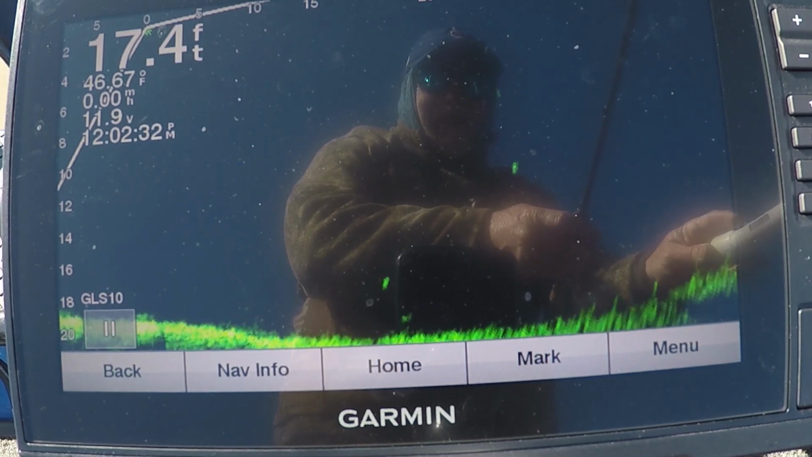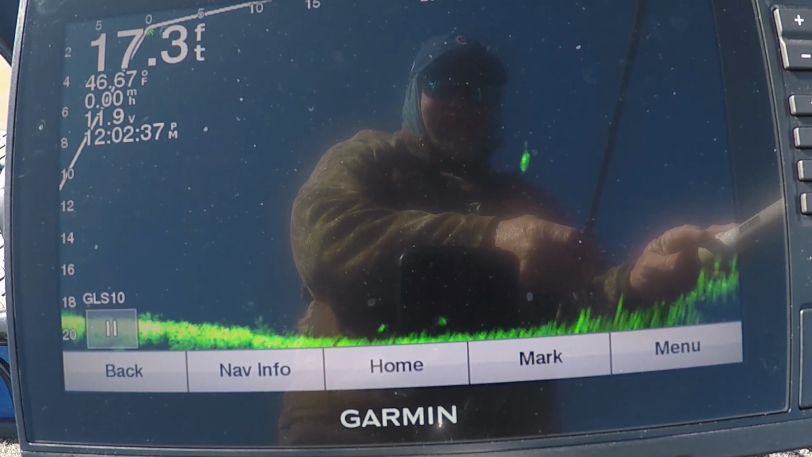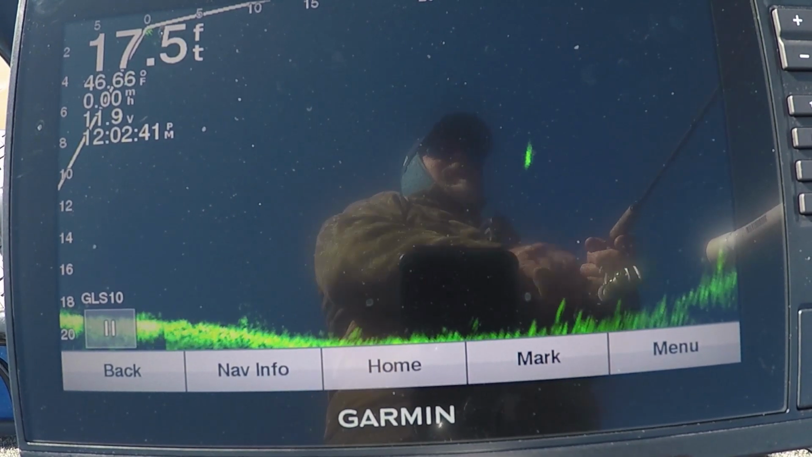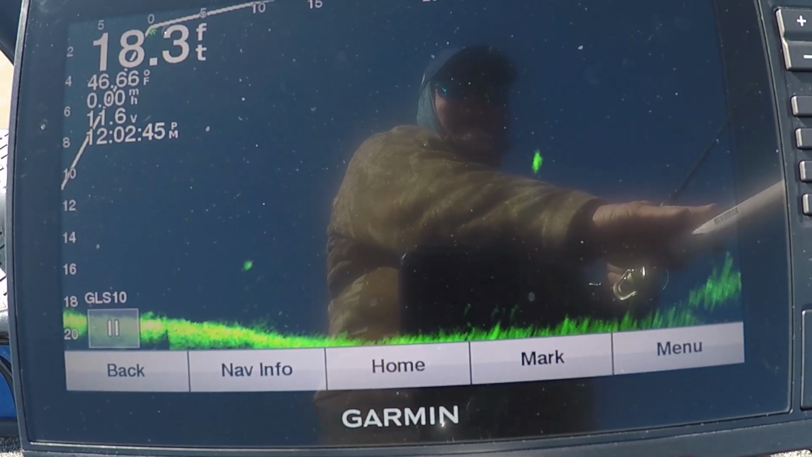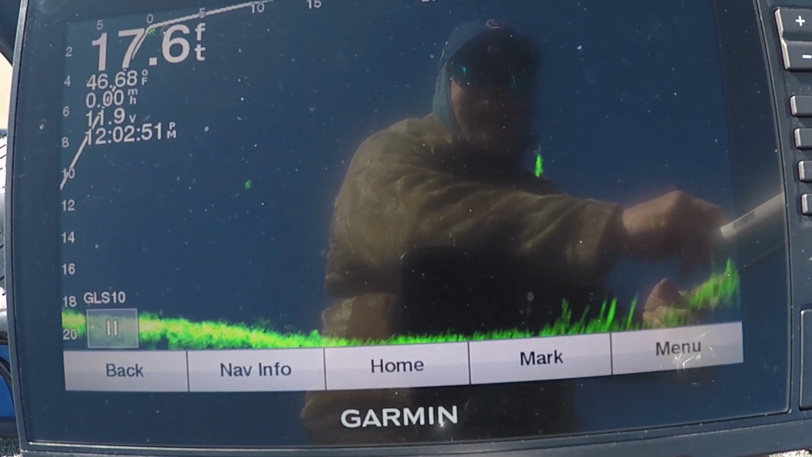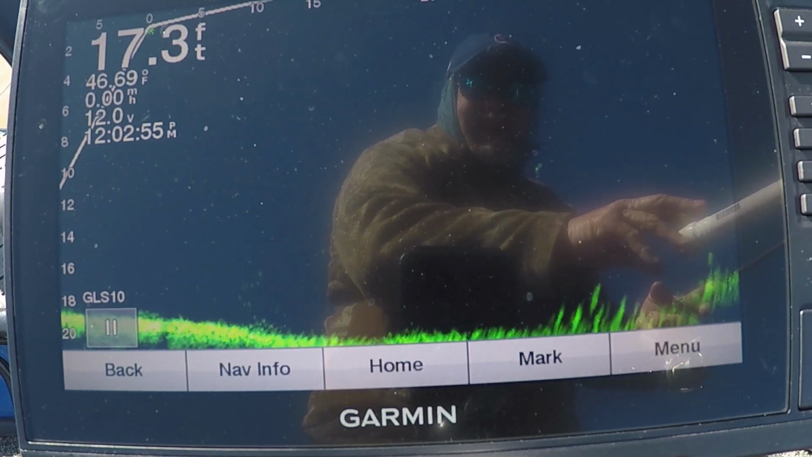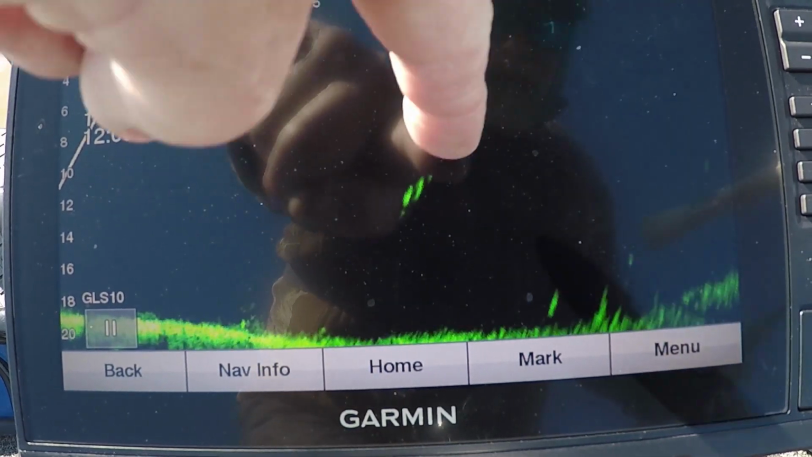It's gonna be a little short again. I think he's going the wrong direction on me. Yeah, see how my bait's to the left of him? He's going to the right. That makes it tough. Let's see if I can. Trying to figure out what direction they're going, it makes it tough. There comes my bait. So I threw ahead of him a little ways. My bait's coming right here, he's coming right here.